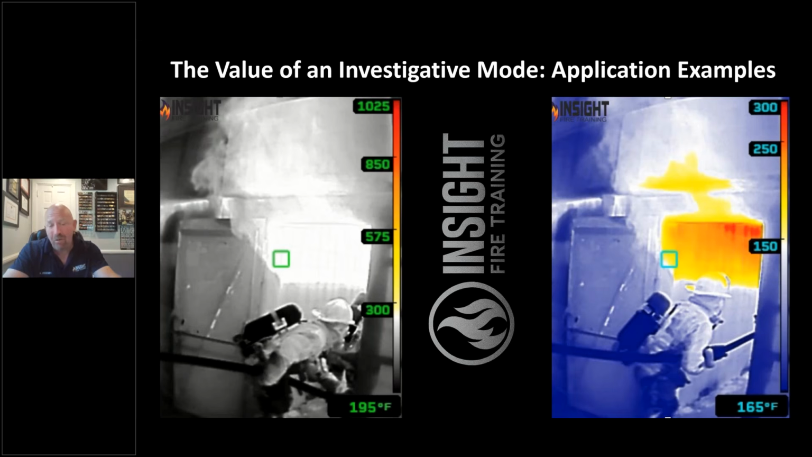The picture on the left is from Ohio Fire Academy, where the recruits are making entry for my good friend Rob Hammond. And then you look on the right, the same recruits making entry in survey mode. Look at the difference, what the average person would think. They look at that picture on the left. If they're in a hurry, they would not recognize those grayscale convection currents are a threat. The difference is when we switch to survey mode, it is colorizing those areas at a lower temperature correlation point.